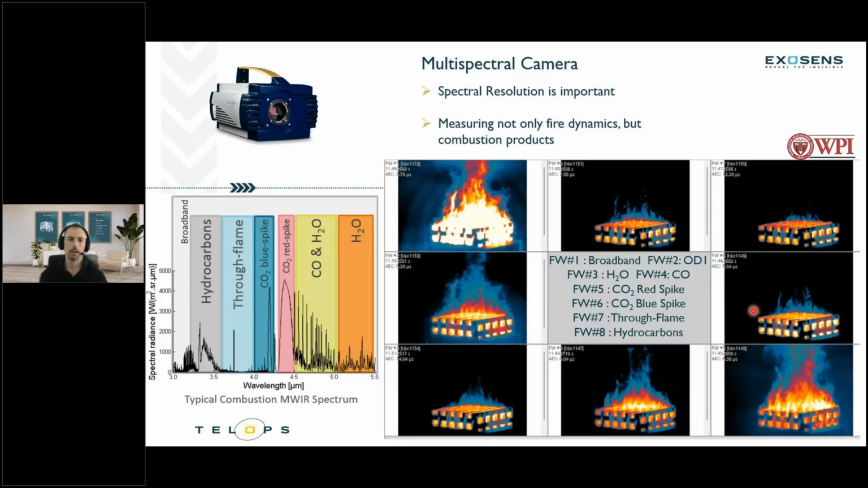So it's really cool what we are able to do. You can also use this camera just to observe the scene on a single filter if that's all you need. So it's got kind of a dual purpose here. But these come with standard combustion filter wheels that we have for several different occasions depending on what you want to do, or you can customize them. But if spectral resolution is very important to you and you want to observe, say, the different breakdowns of the fire and of the flame, the dynamics, and the combustion products itself, then this is something that you'd want to consider or something that could be valuable to you.